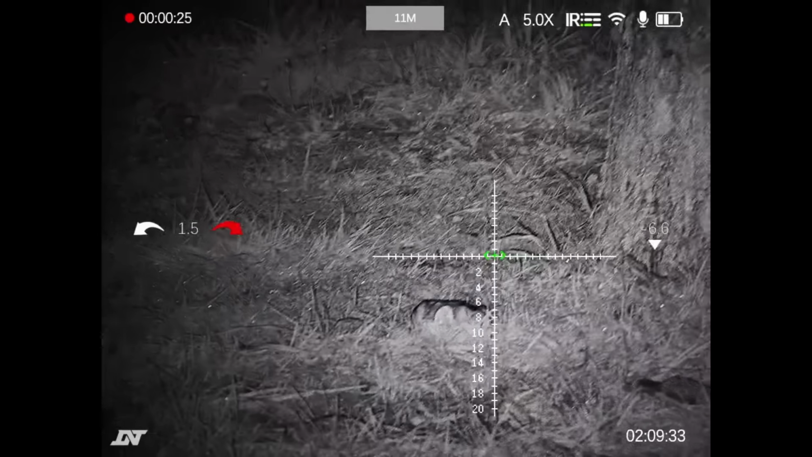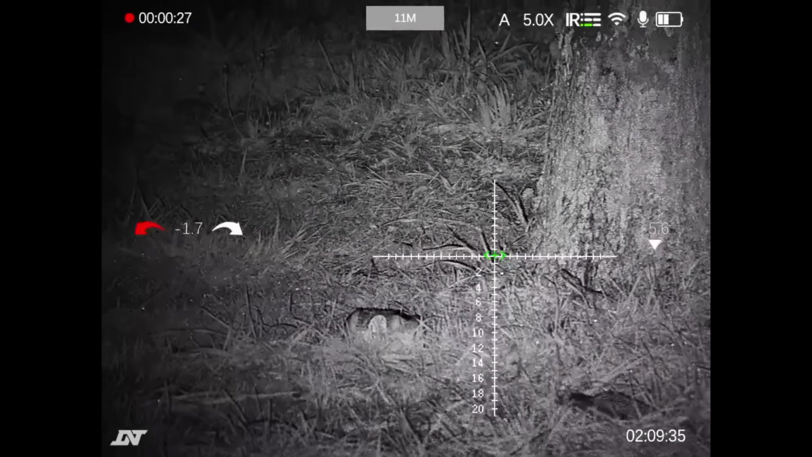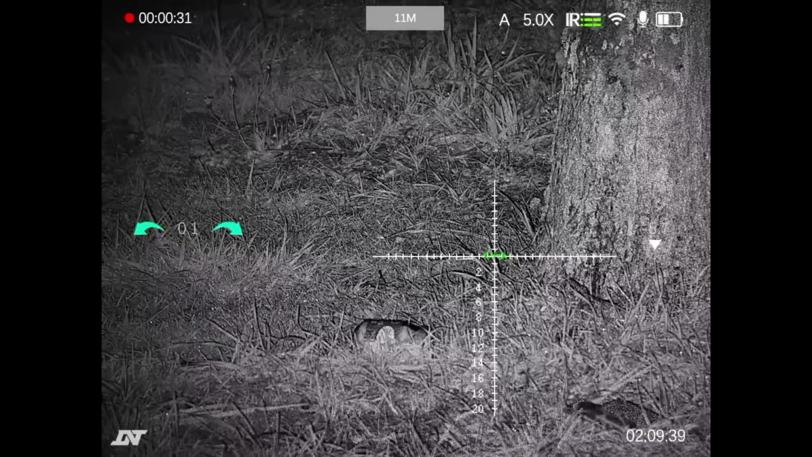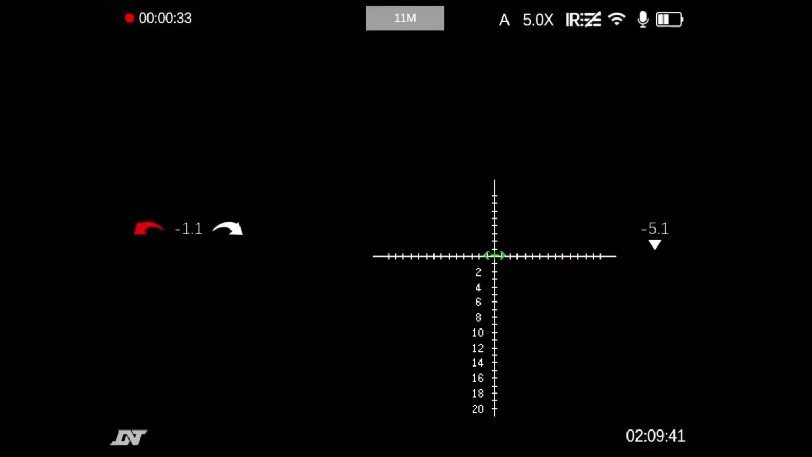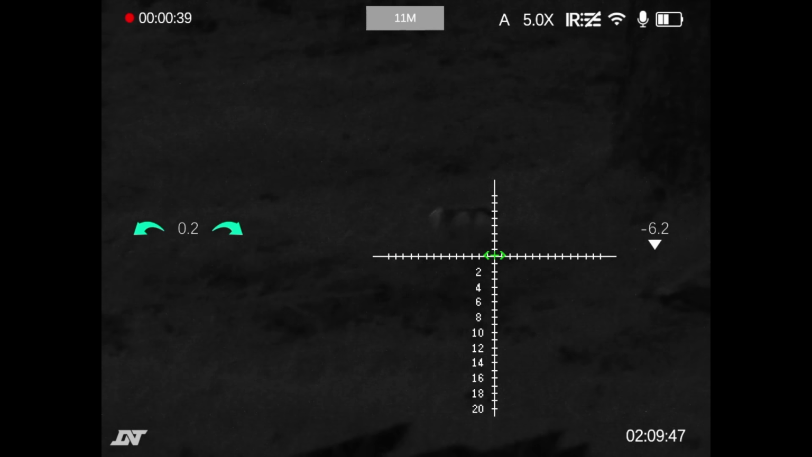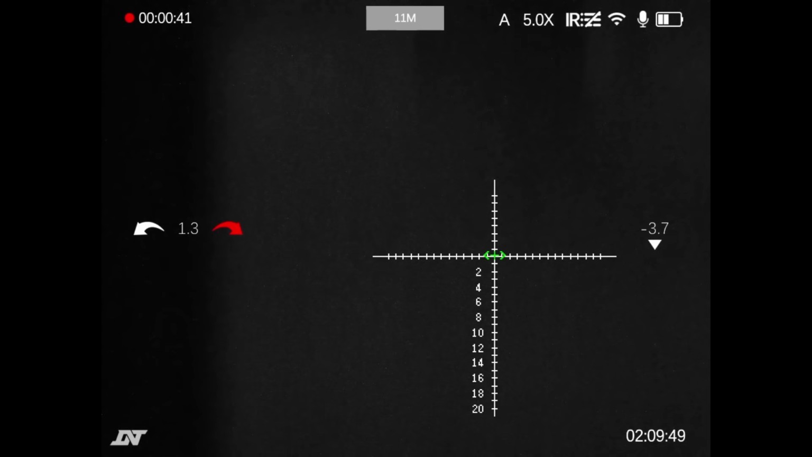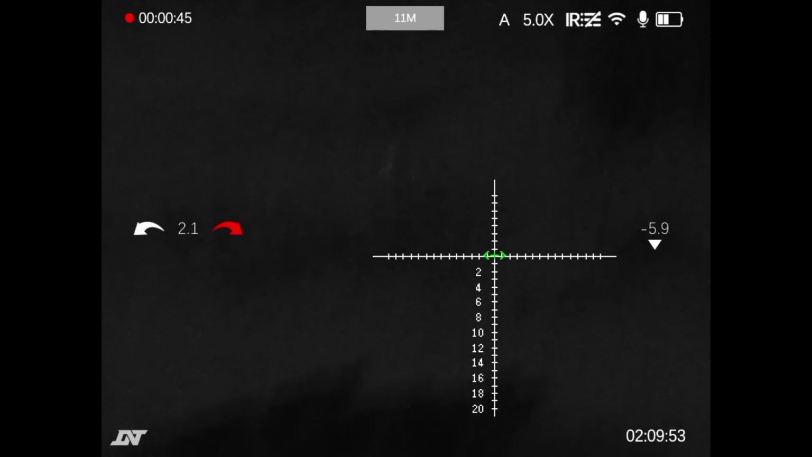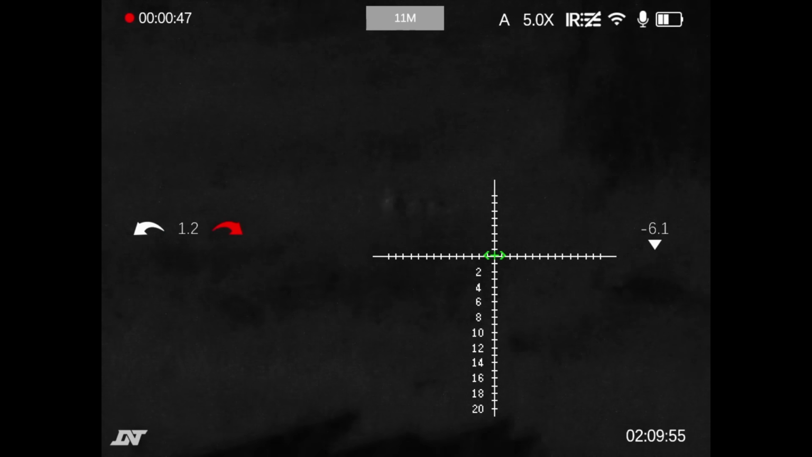Now, other things I've been playing with, I have discovered this button here. I can change the intensity of my infrared torch. Now, you're not seeing an awful lot of difference there because I'm using it very close range, but there, when I've taken it completely off, that is just using the ambient light around. So that's that. Where's my buttons?